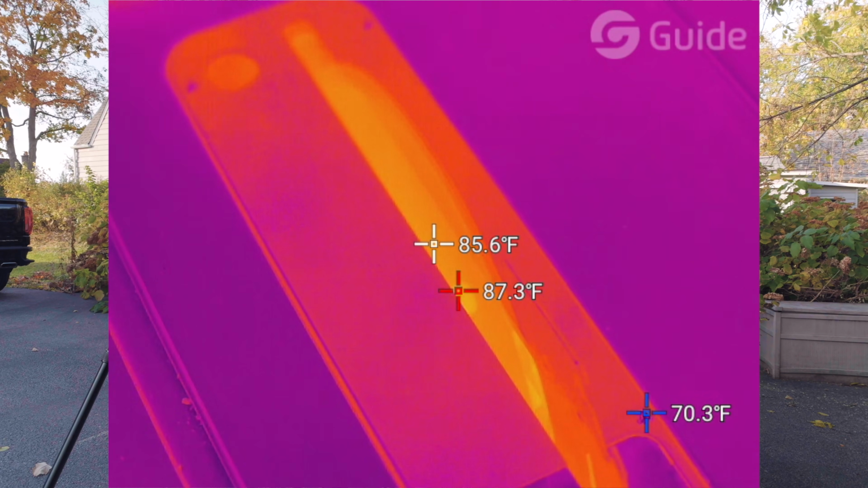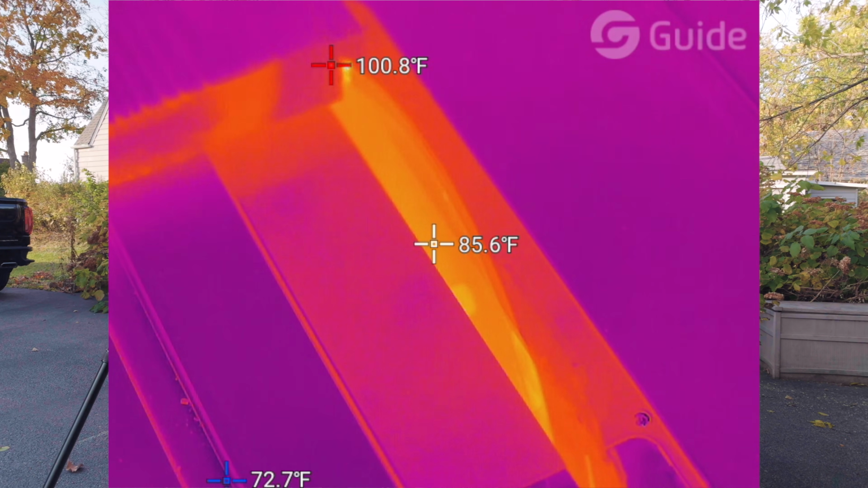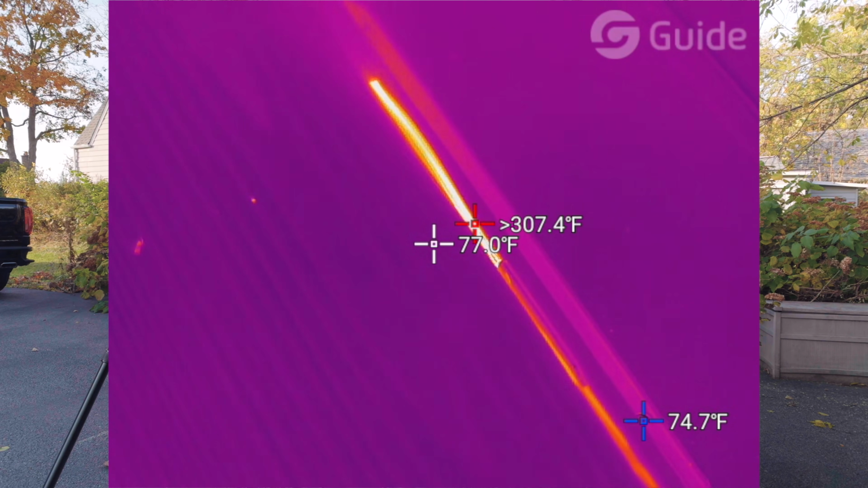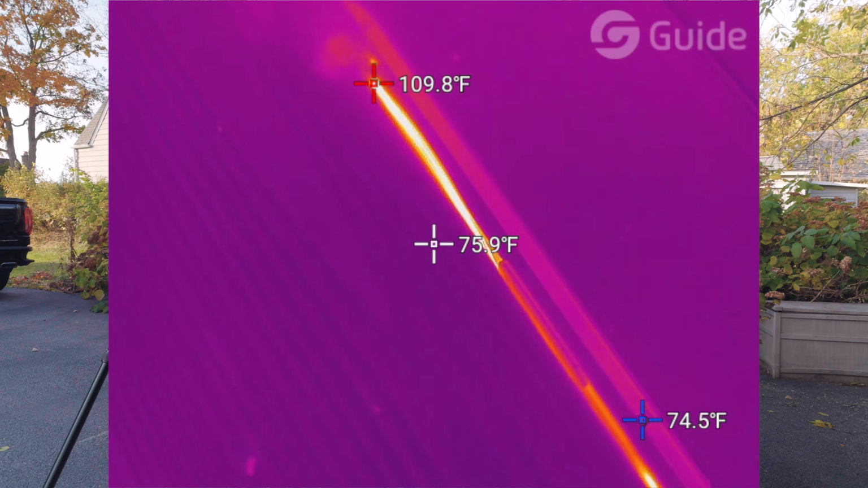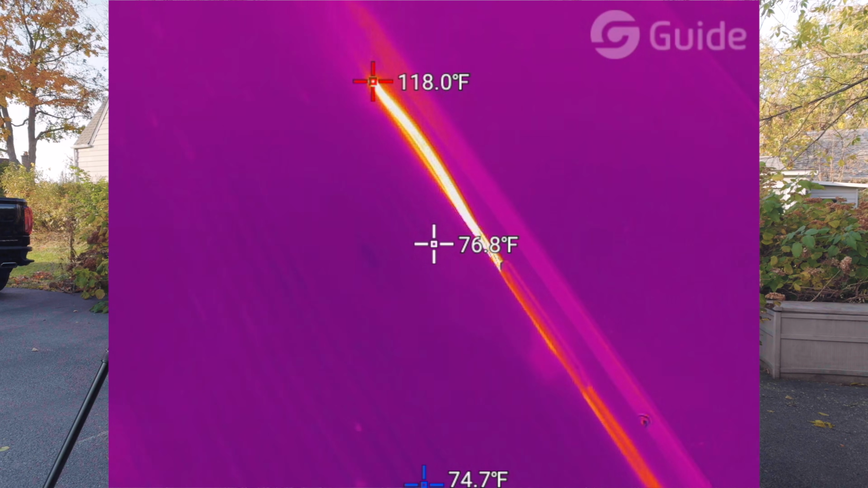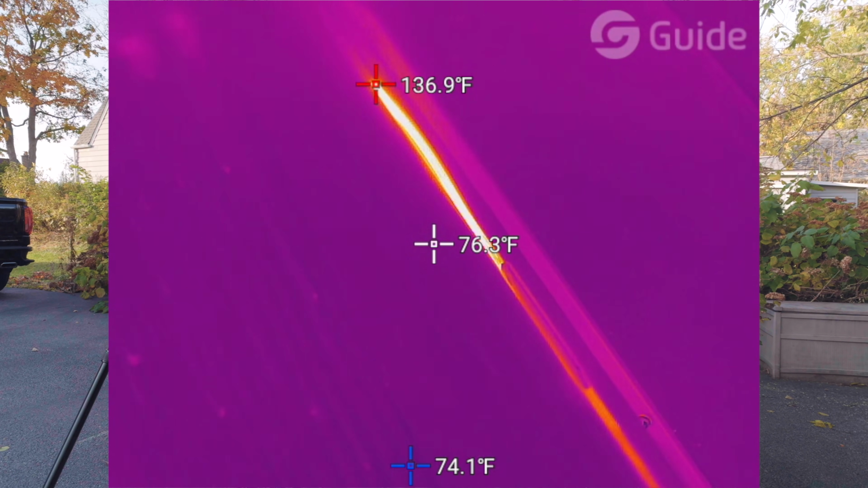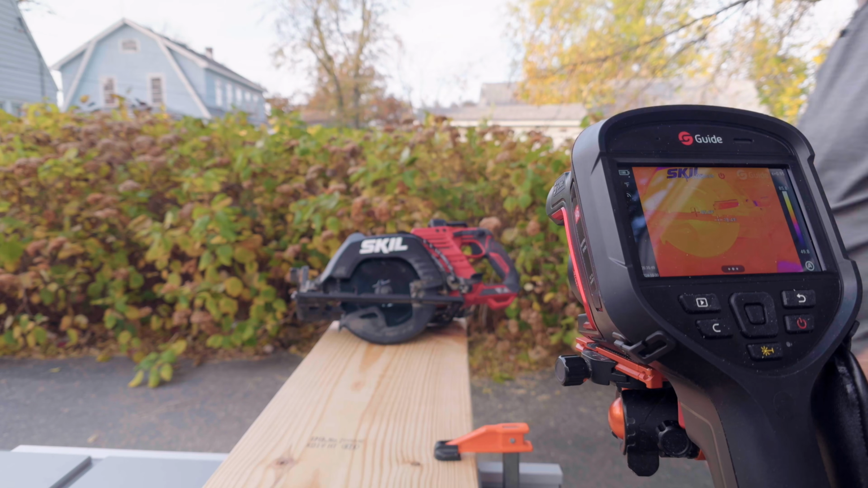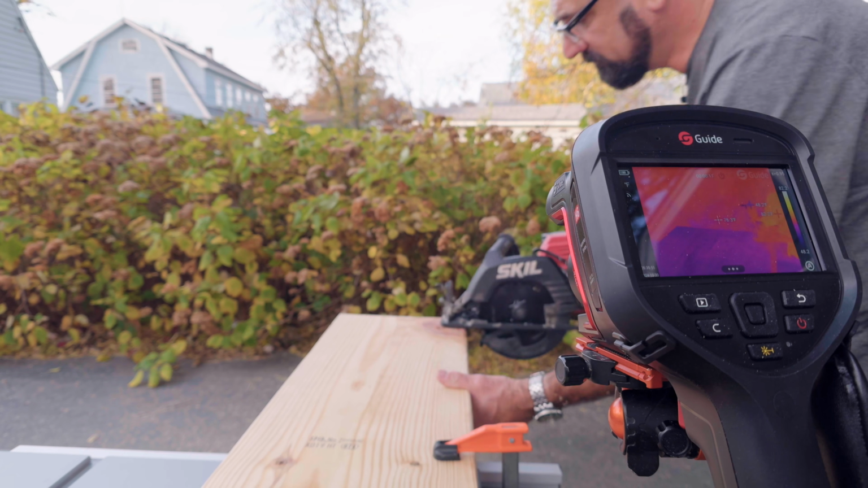Temperature range on this is negative 40 C all the way up to 650 degrees Celsius, up to 2000 degrees Celsius with a high temperature lens. The visible light camera is 13 megapixels, which is actually pretty sharp. Most of this channel has been shot with a camera that's 12 megapixels, up until just this video actually.